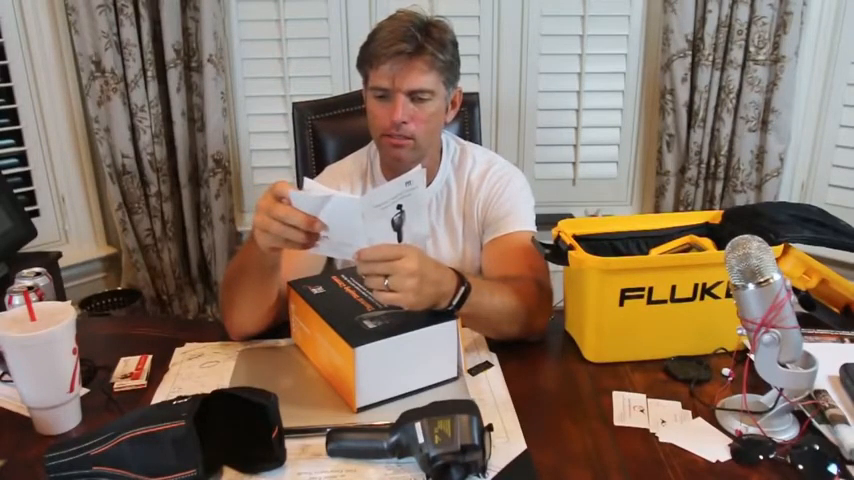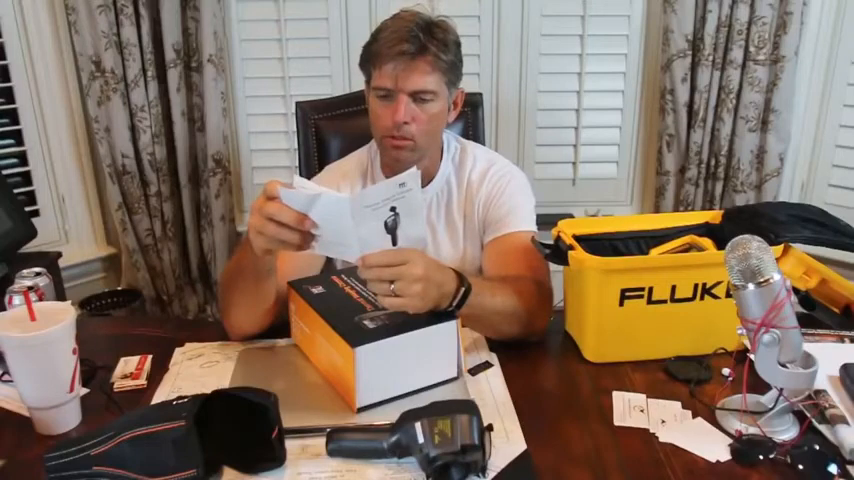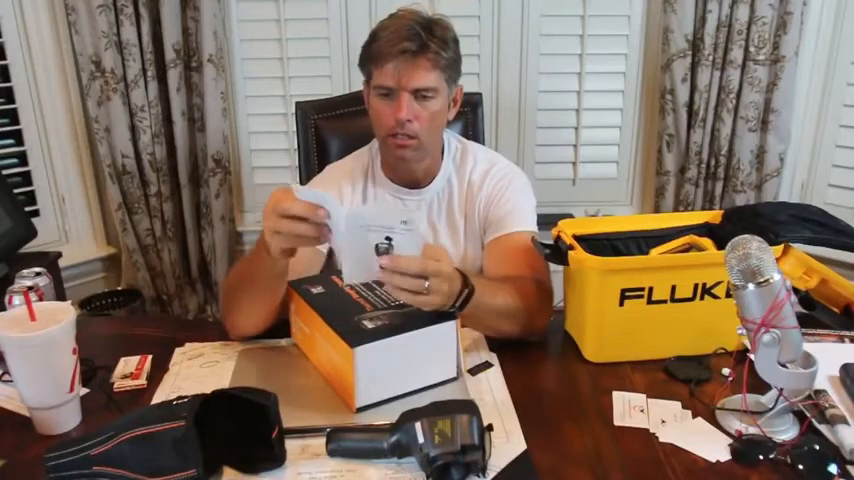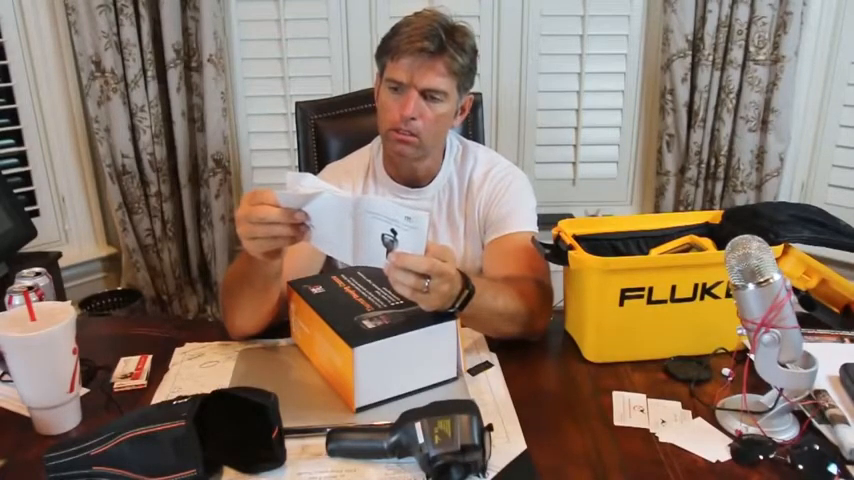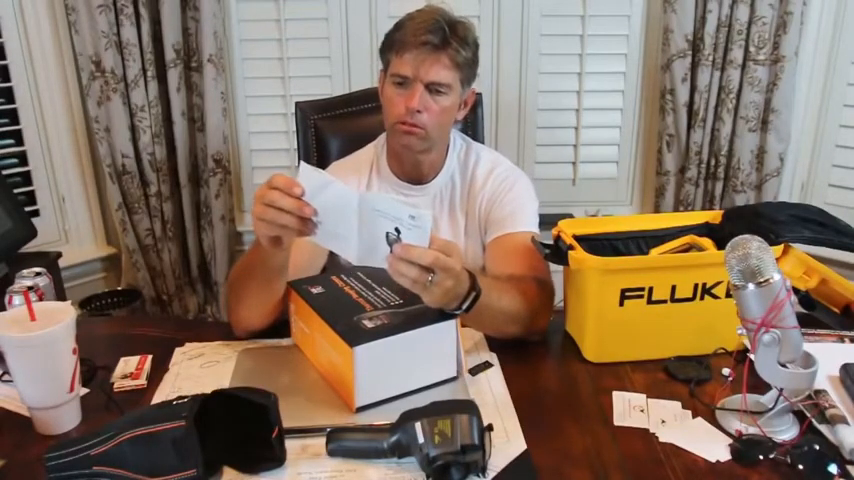It has file formats, JPEG, USB micro, USB 2.0, power supplies, chargeable battery. I'm thinking, does it have a memory card? We'll find that out. By the end of this video, I'll be able to tell you that. It shows you the display key, the keypad. It's got all the different little specs. Cap. Micro USB. So it has a micro USB on the side.